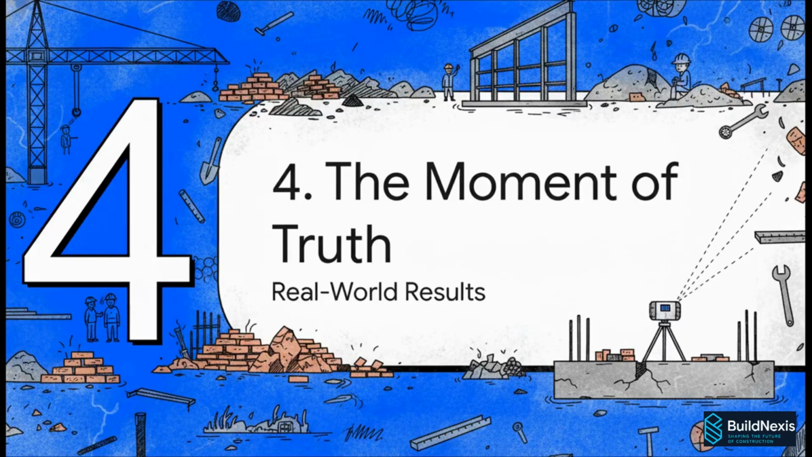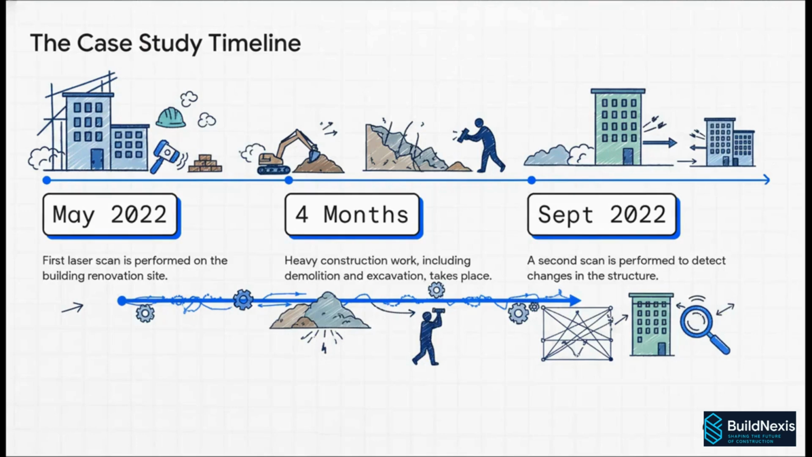Now, this all sounds great in theory, right? But does it actually hold up in the real world on a messy, active construction site? Let's take a look at the results. So here's the setup. The researchers went in and scanned a building in May, right in the thick of a renovation. Then, for 4 months, all sorts of heavy construction work happened. Demolition, digging, new stuff going up, you name it. Then they went back in September and scanned the whole thing again to see what had changed.